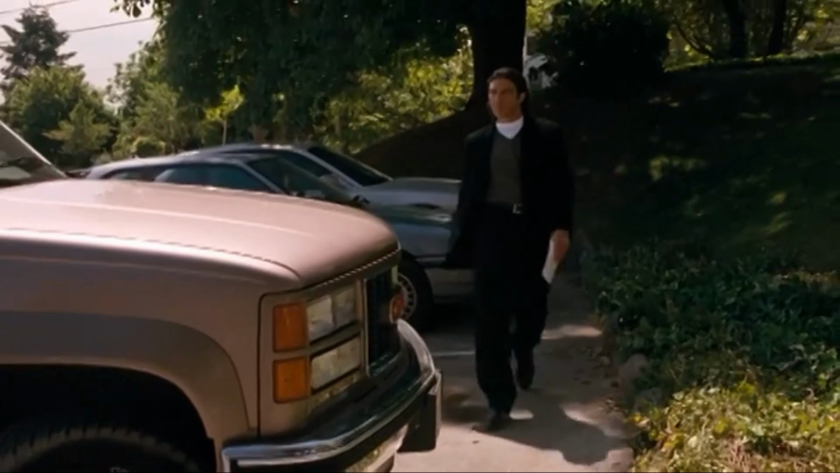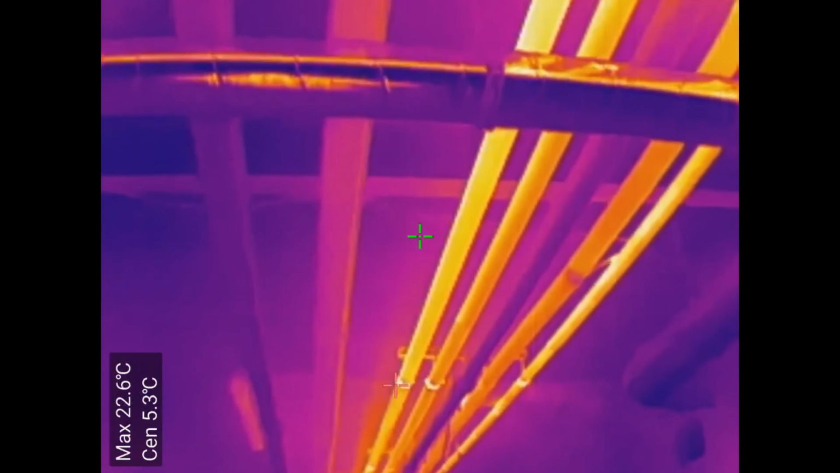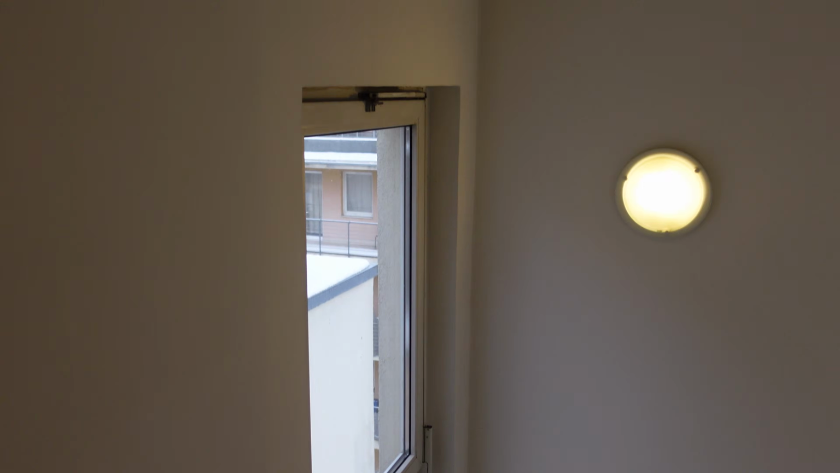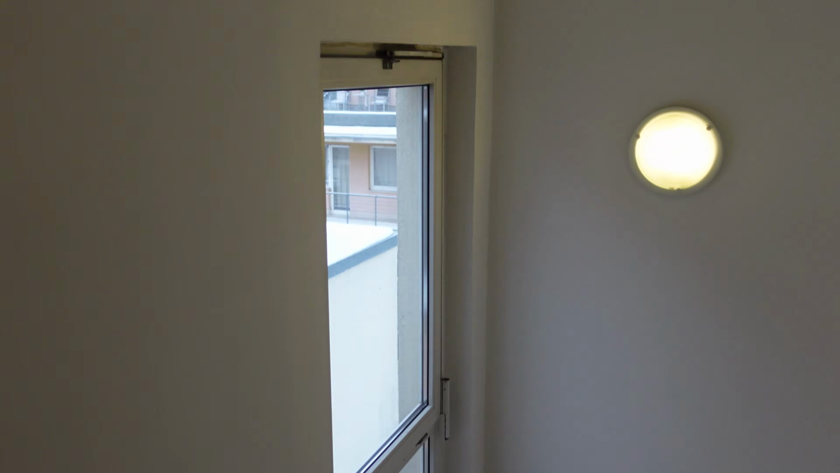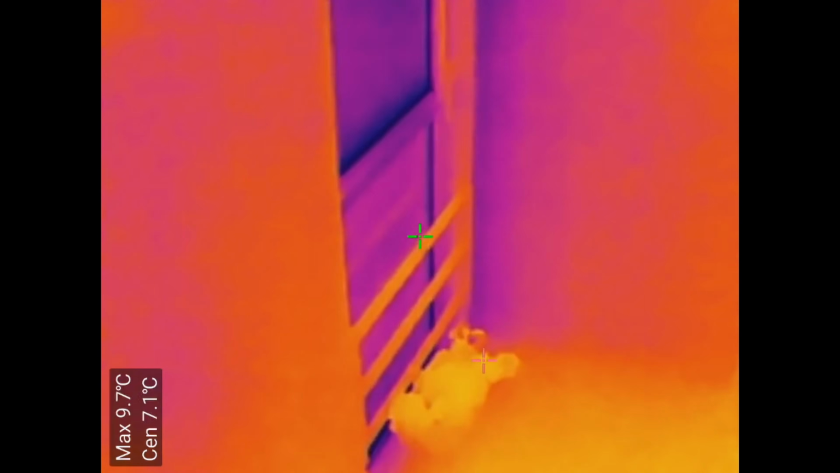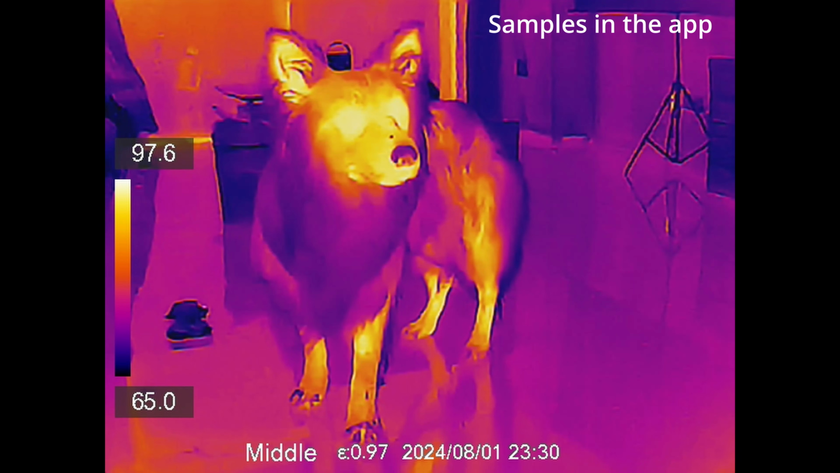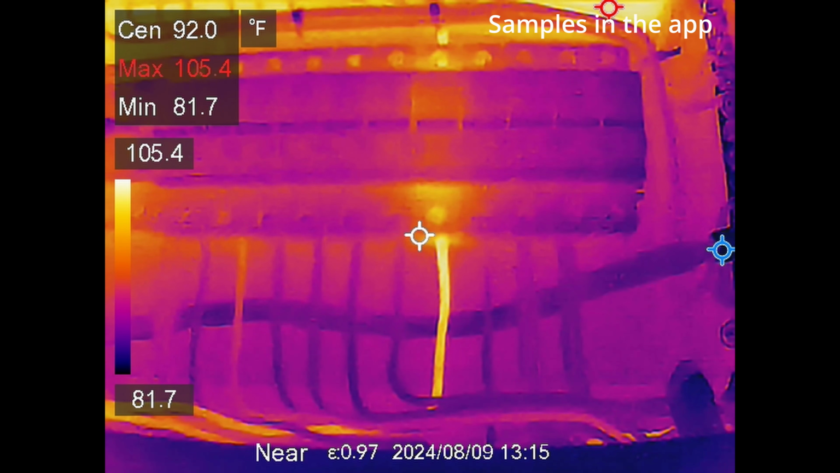Imagine how useful this tool would be to Antonio Banderas in that movie. And one more example with the pipes. Some of them have thermal insulation, and we can see that it works well. And we can check how good the sealing on the window is. Of course from outside it will be better, but I was lazy to go outside in this cold weather. And I noticed the quality of the pictures is better than recorded video, but I will talk about that later.